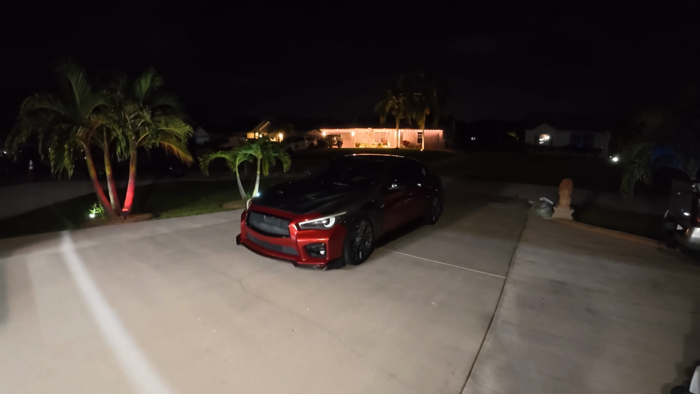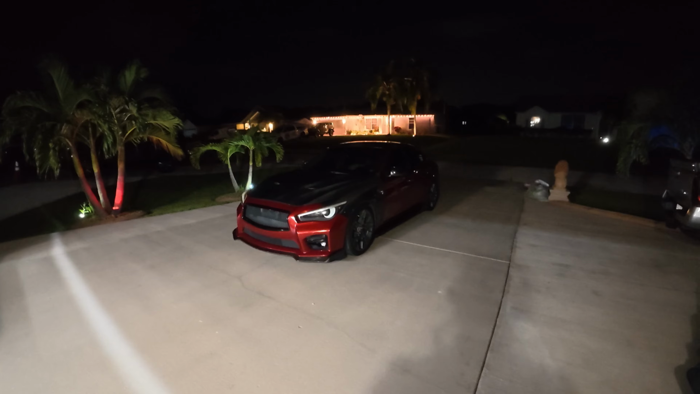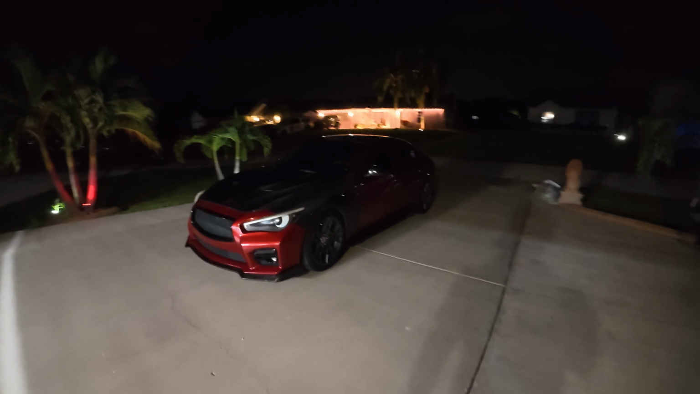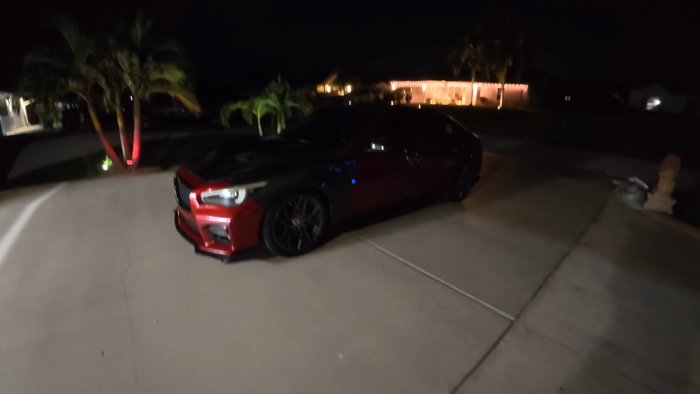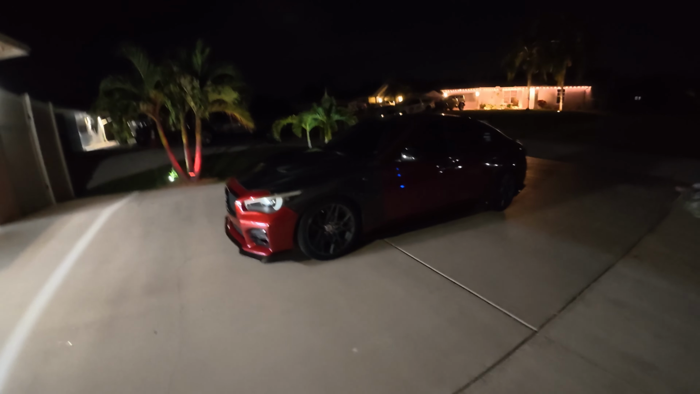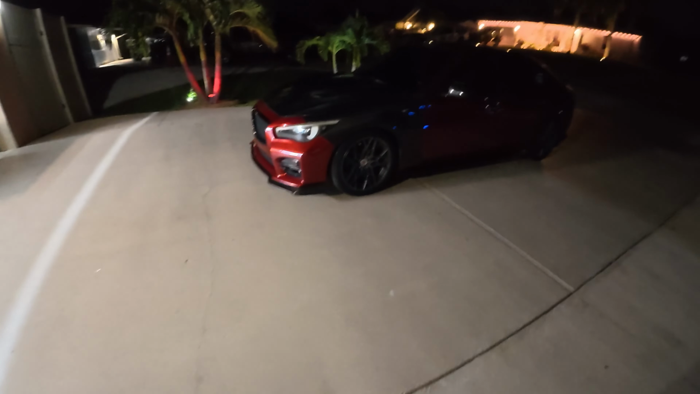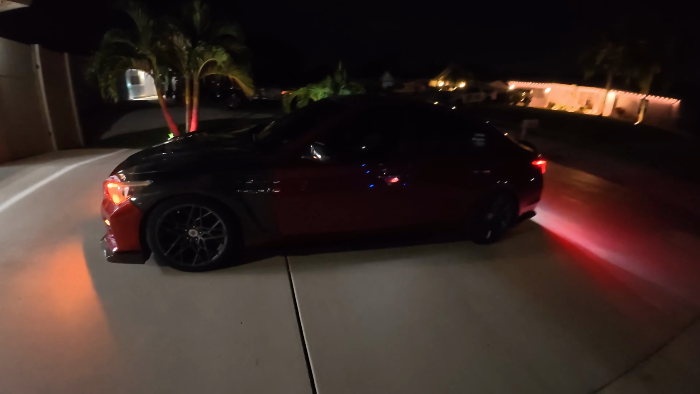As you can tell, tonight we're gonna do a quick little POV drive at night with the DJI Action 5 Pro, whatever it's called. It's supposed to be a lot better than the GoPro, especially in low light and night drives that I really like to do. So we're gonna hop in the Q and do a little drive around town and see how the quality is, and drop a comment down below if y'all like this better than my last GoPro video. So let's get it popping.